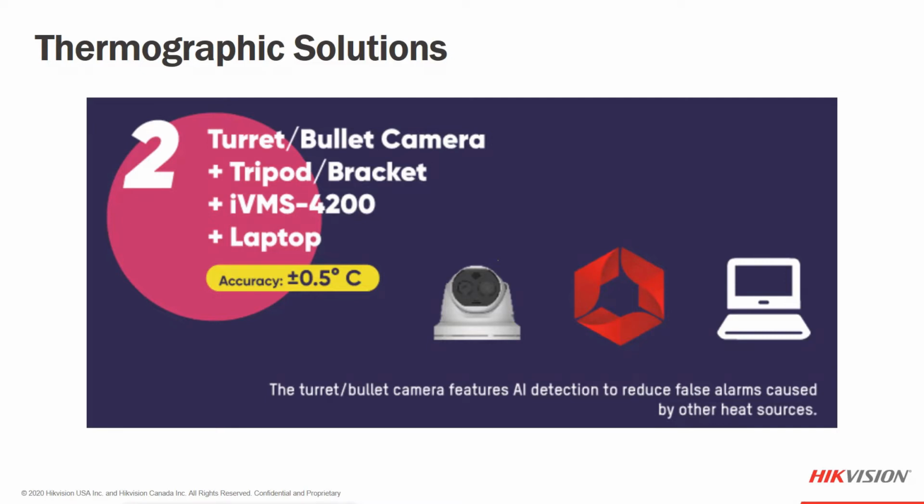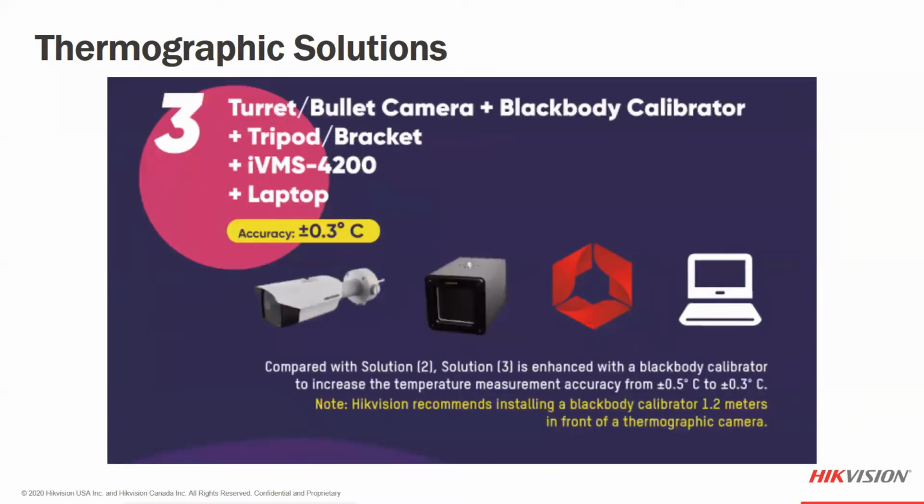Or it could go back to the software, and we have something on the software that I'll show you in a second that also alerts you to abnormal temperatures, normal temperatures, and no mask, as we talked about, using just a regular PC. This is definitely one of the more common ones. We can add the NVR in here as well, the Hikvision's traditional I-Series NVR.